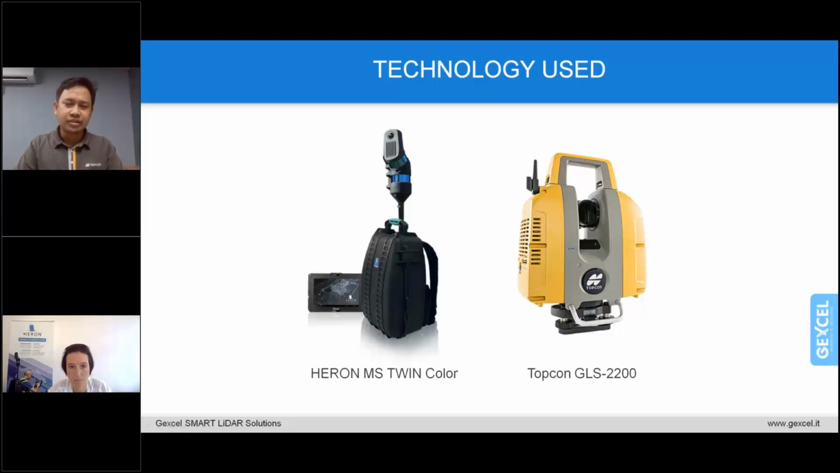The same goes for the GLS-2200. You can tie in with control points by using a resection method or an occupied and traverse backsight method, with easy and intuitive onboard control software, and the data can be achieved up to 1 millimeter accuracy by using the Topcon MAGNET Collage software.